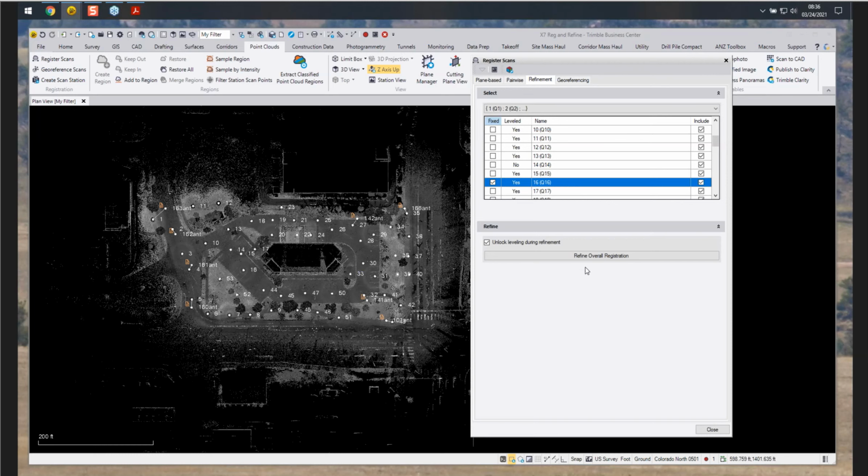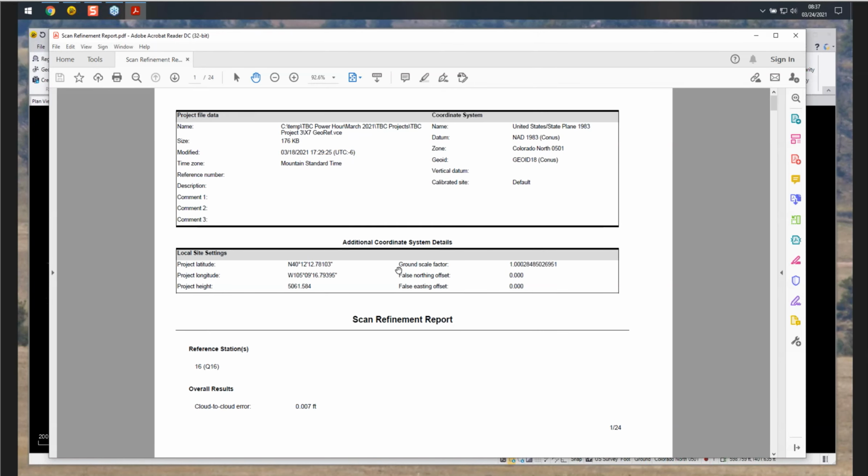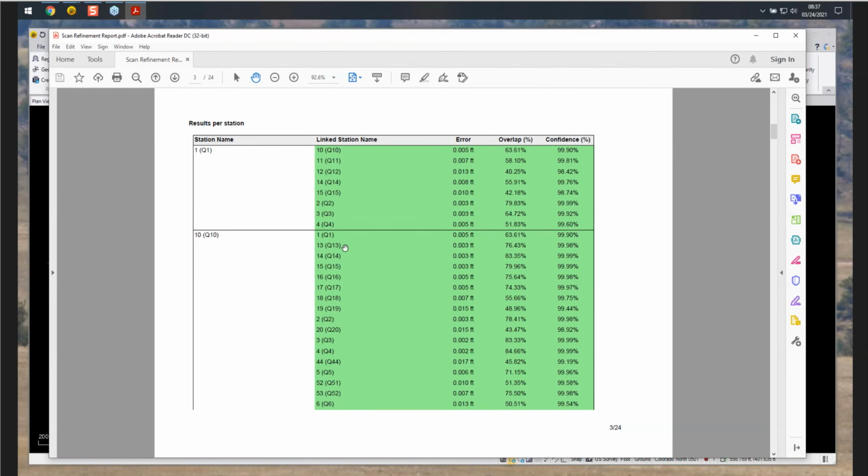We'll click refine, but this takes several minutes. Once this process completes, you then get the option to save your report. And here's our report. We had station 16. Station 16 was fixed. Then we had our overall cloud-to-cloud error of 7 thousandths. And then we can go through the report and look at the stations.